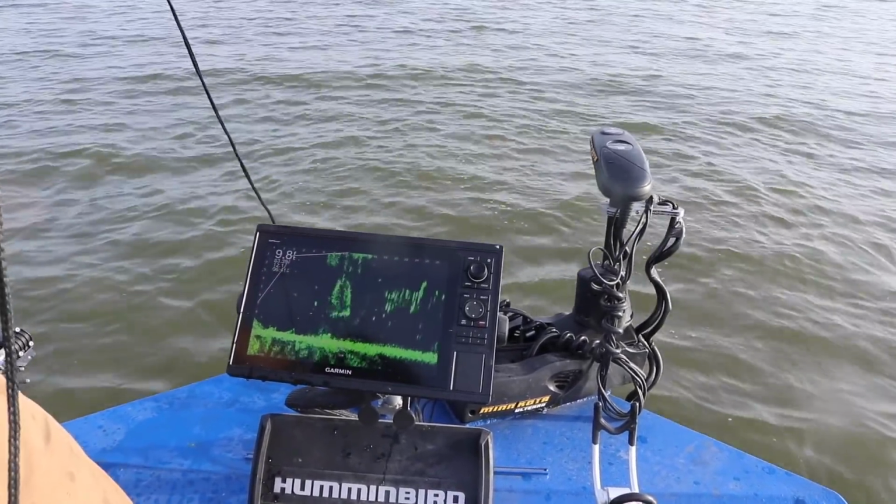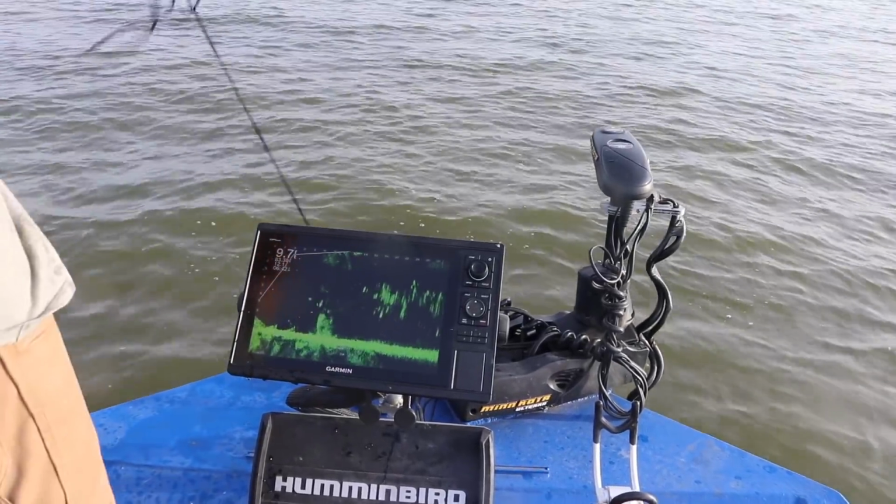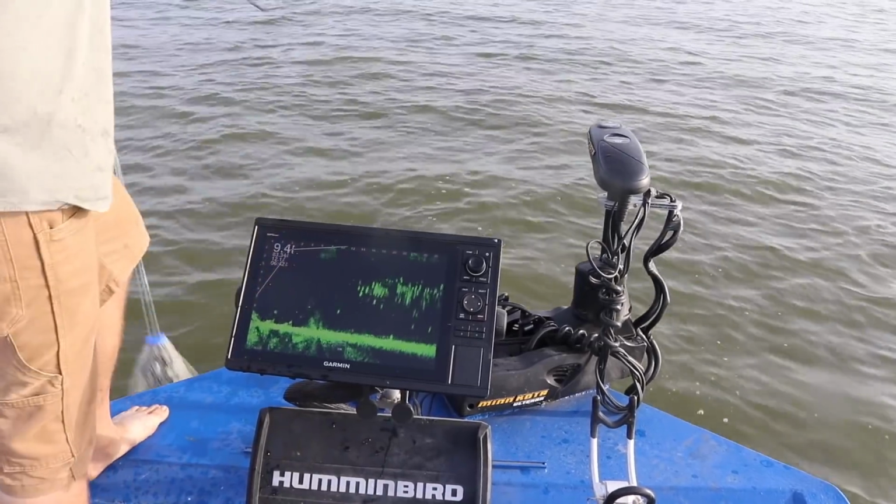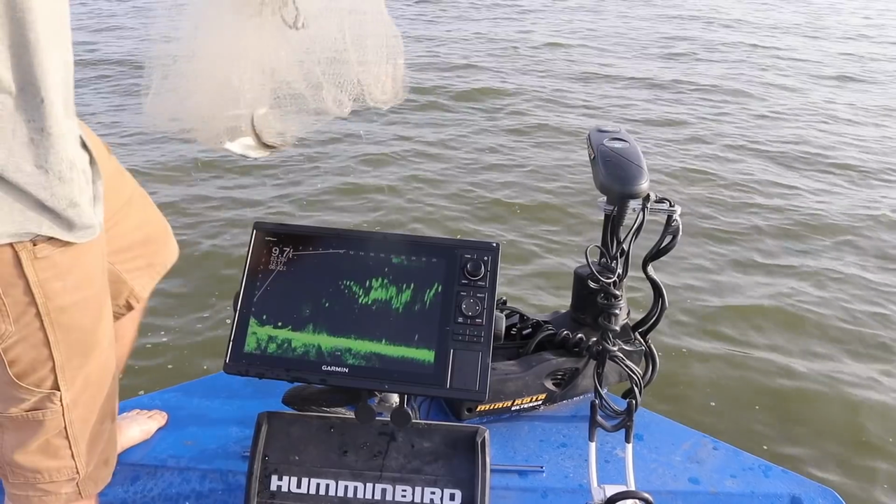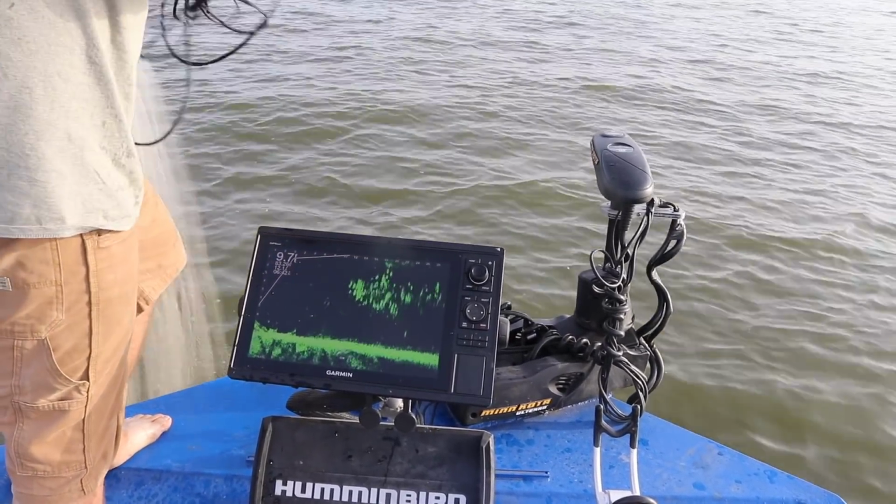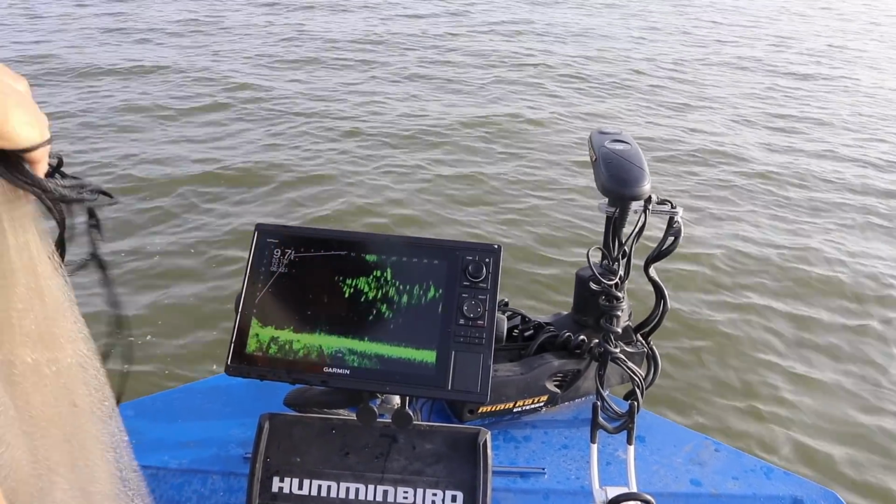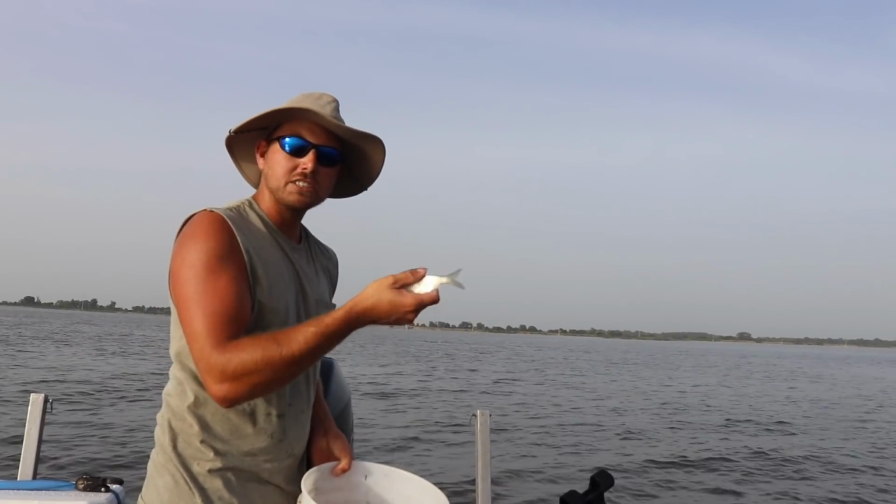That was a pretty good throw. You guys can see that net going down. Let it hit bottom. Pick it up, and that's what we got to show. Another half a dozen or so more. Good 4 or 5 inch shad. All right, guys, so there's our nice shad.